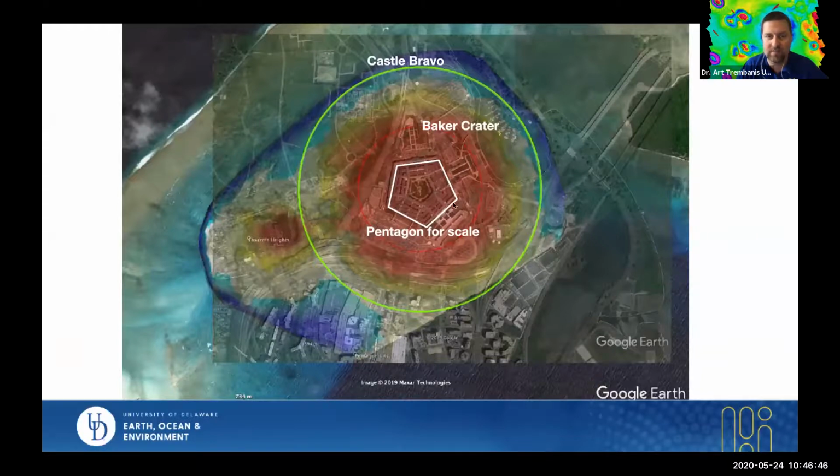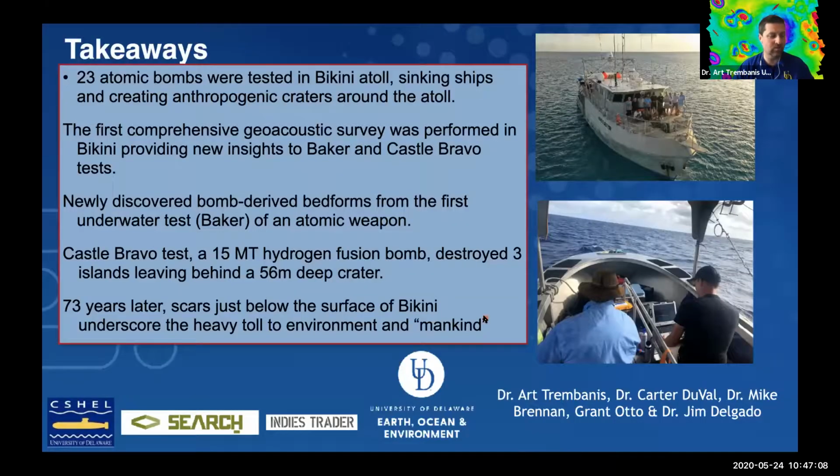And just to give you some sense of scale, and this was similar to some graphics that the War Department did at the time, the Baker crater relative to the Pentagon is shown here in red, and this green circle is the size of the Castle Bravo crater, just to give you some sense of the scale on those.